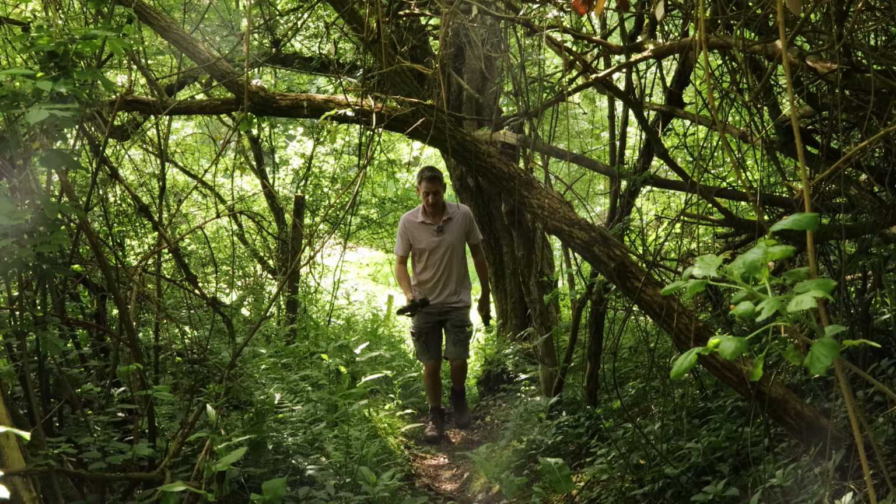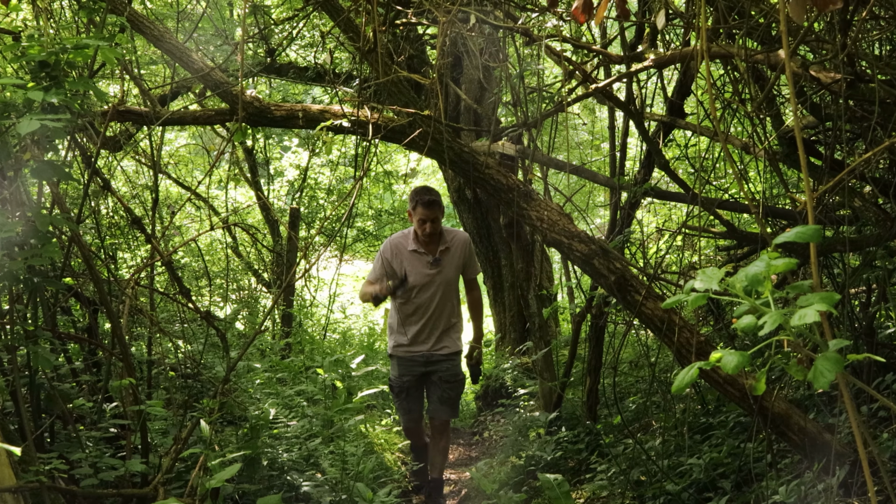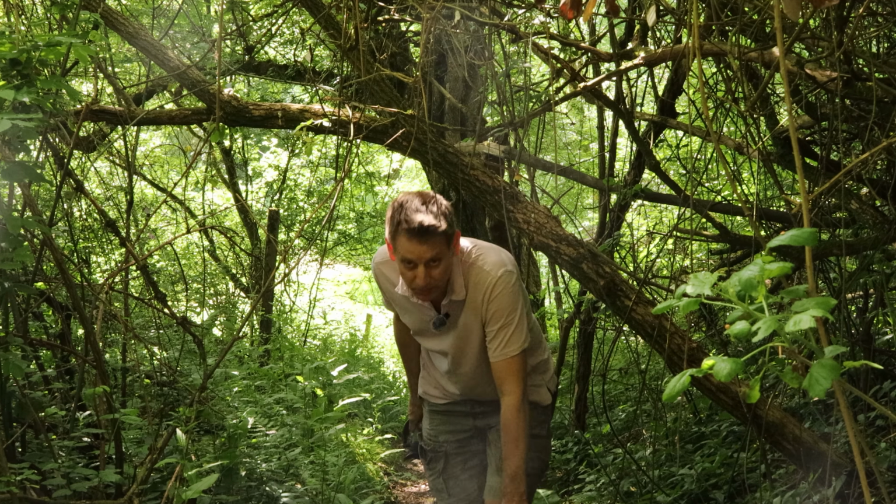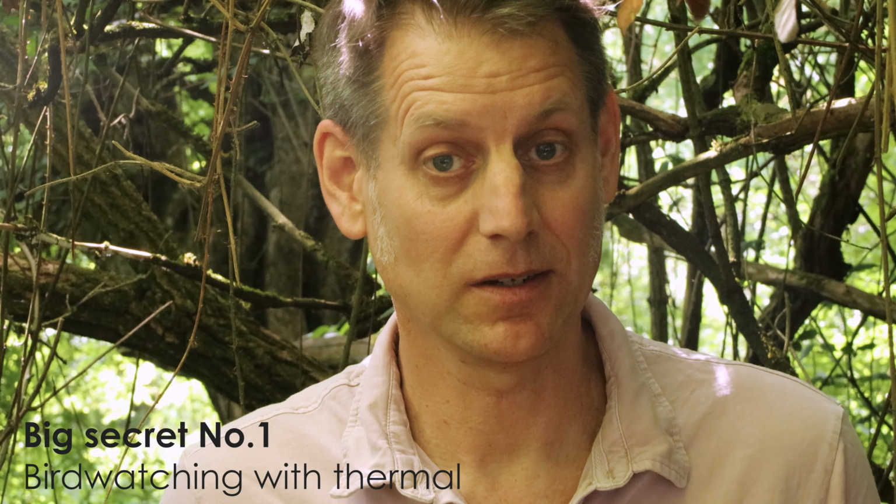Thermal cameras like this Pulsar Lumion can be really good for bird watching. But you need to know this. It's the first of my 3 big secrets to bird watching with thermal.